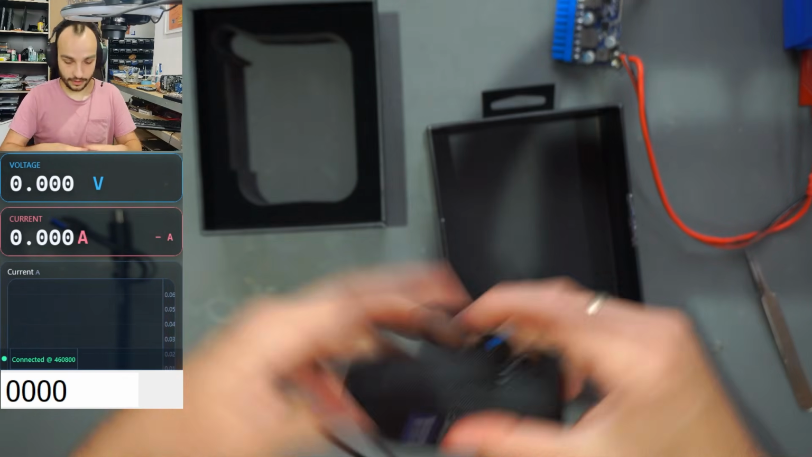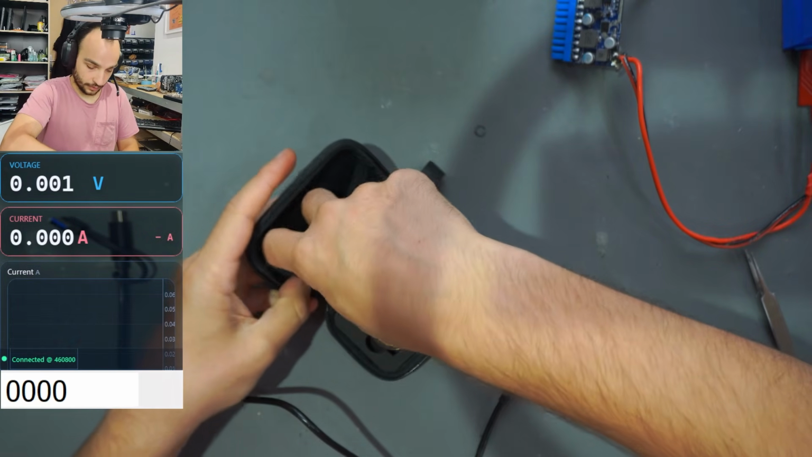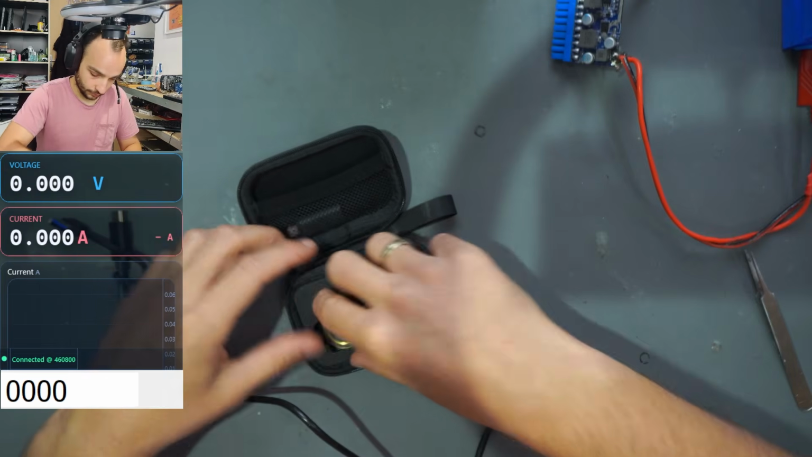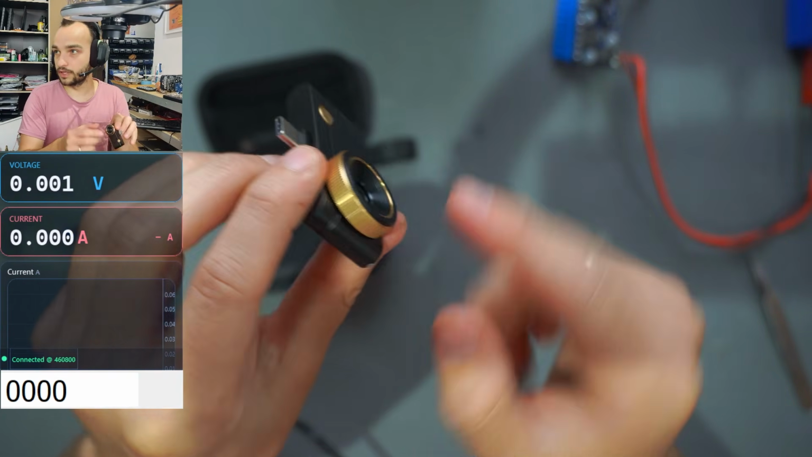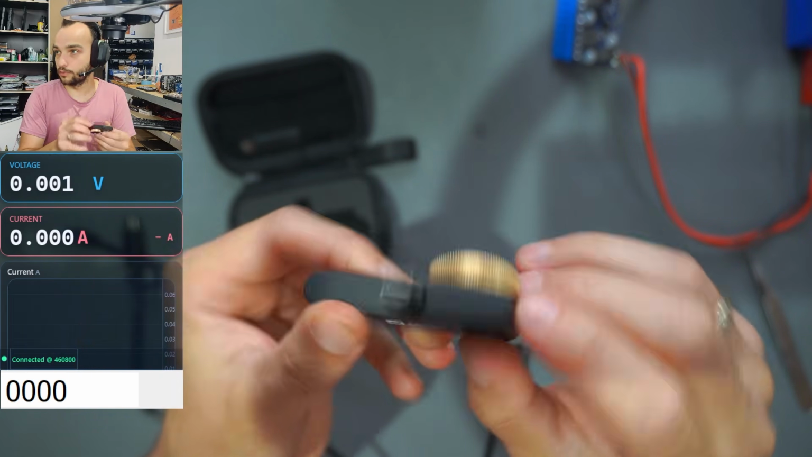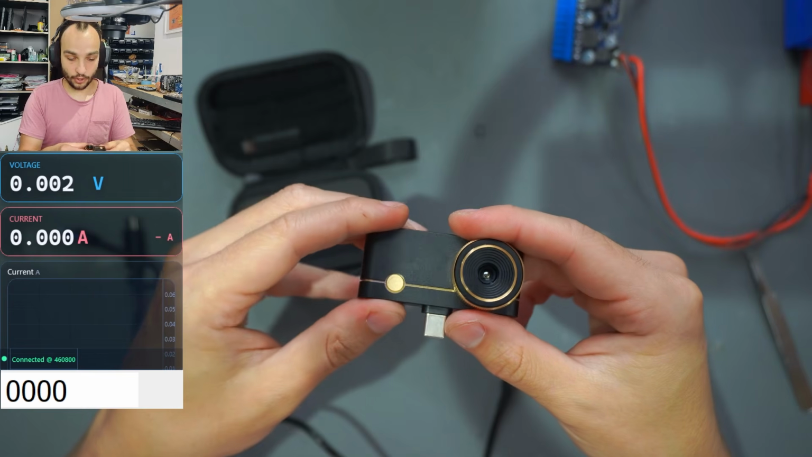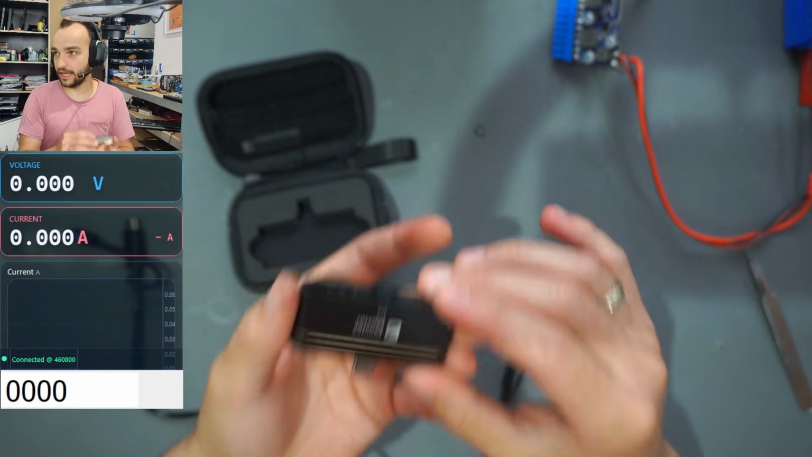Then very nice carrying case where the actual unit itself comes in. And we also have one adapter for Lightning if you're using an Apple device. Not in my case. And the thermal camera itself. As you can see, one of the biggest things for this, it has a focus ring, so you can go for smaller objects when you go closer to it, or go further away and also adjust the focus on it. Nothing too much more to say about the unit itself, so let's show you it in action.